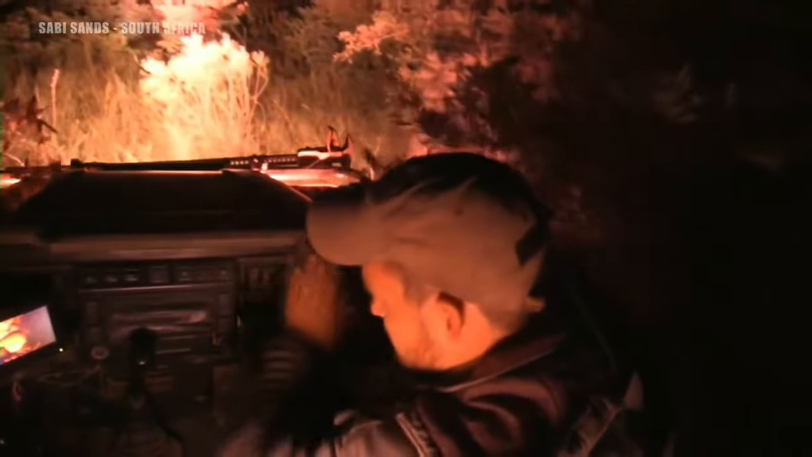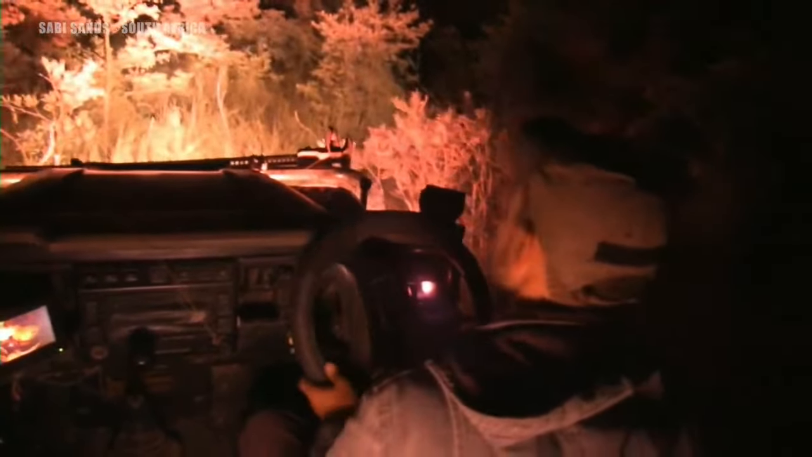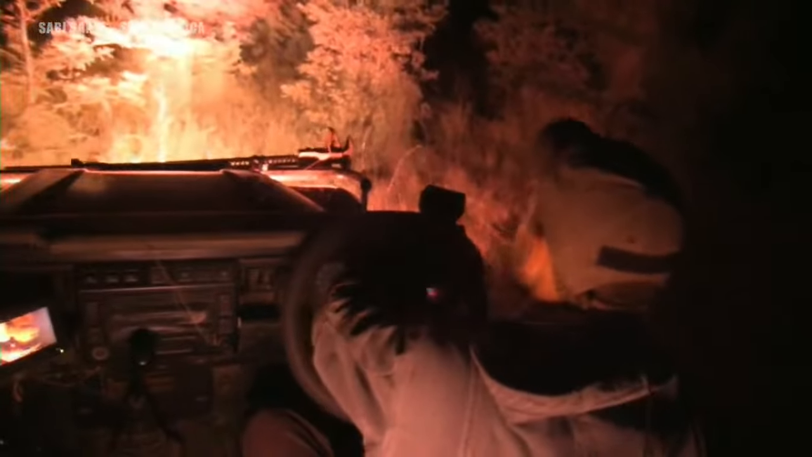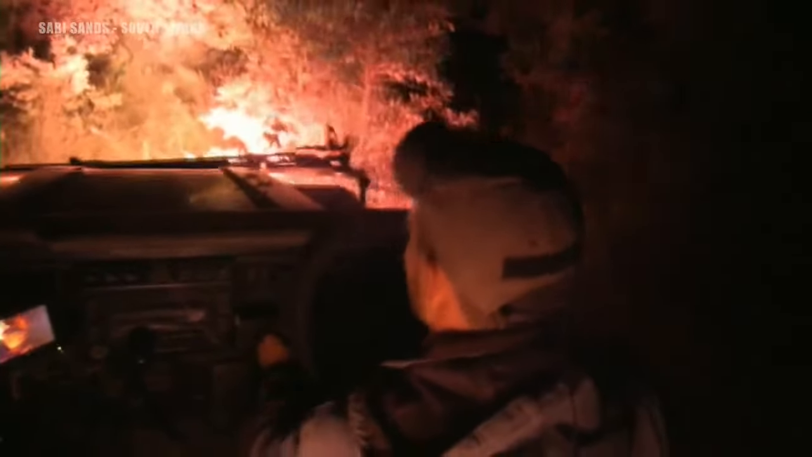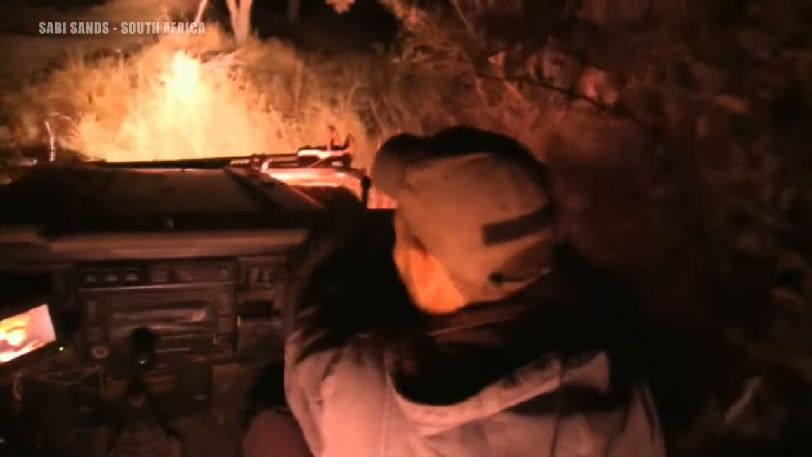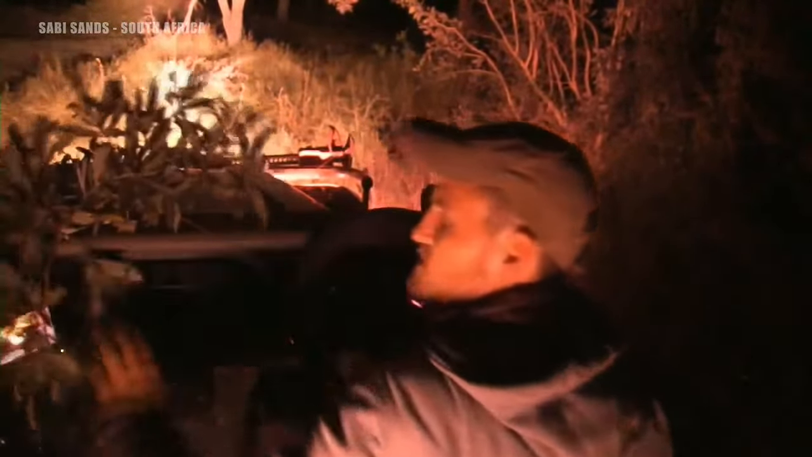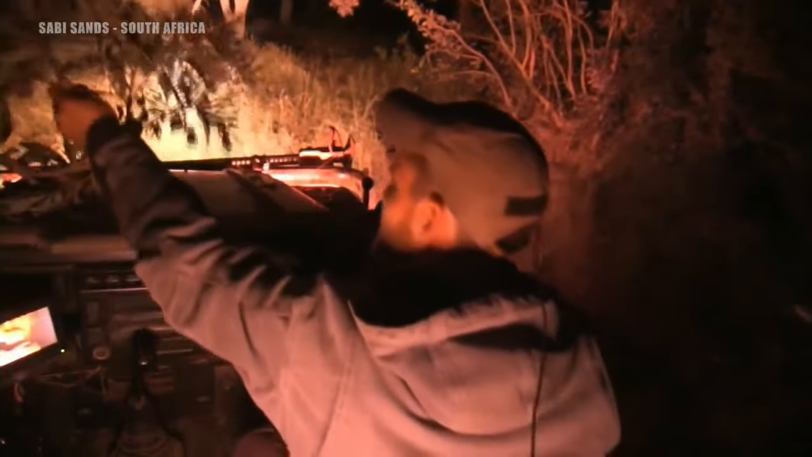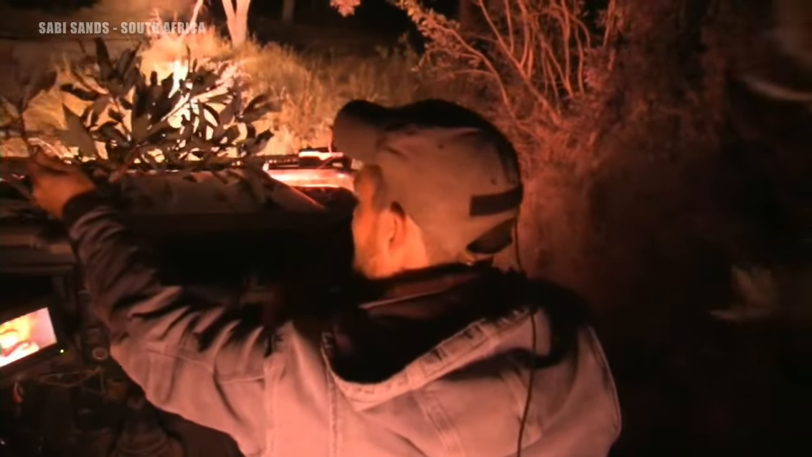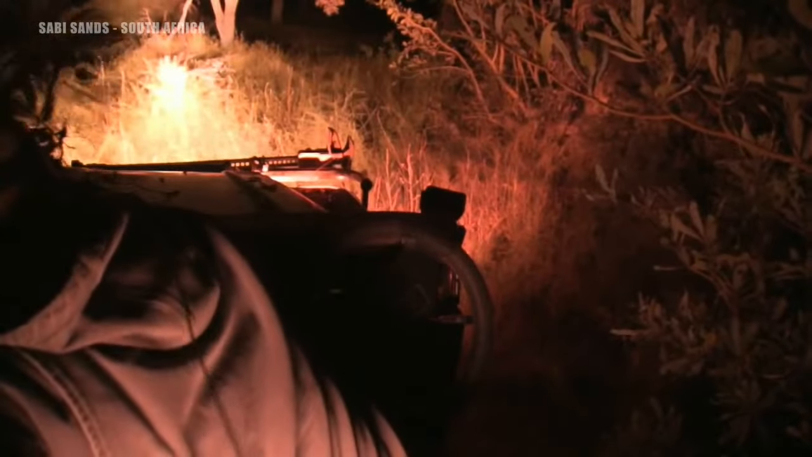Just gonna have to bear with me while I slowly try and work my way out of here. I've nearly lost Morgan a couple times. Very thick in this section, but we are almost to the road. Here we go, Morgan. Cheers. Are you ready for the whiplash? I'm like a herd of elephants trying to get through here. There's a branch stuck on the camera. Oh, that's not going to work. I'm going to have to reverse.